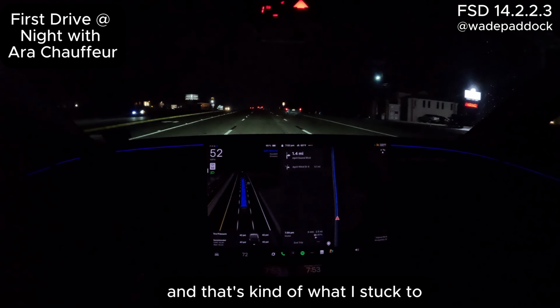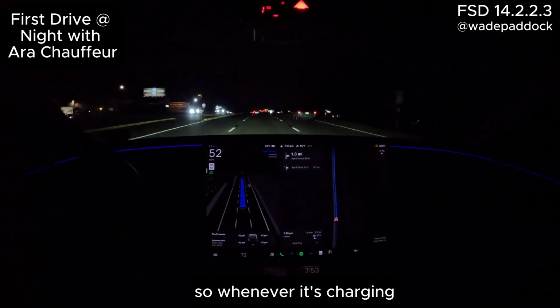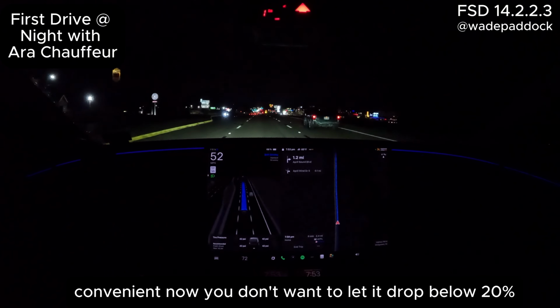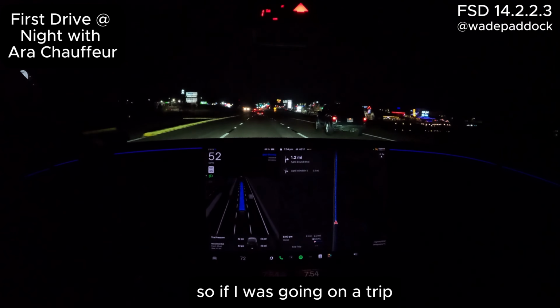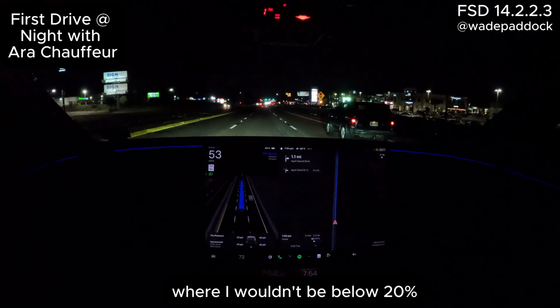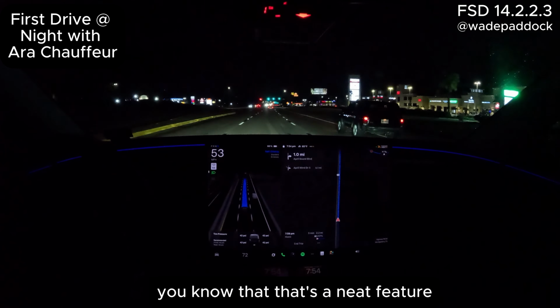That's what I've stuck to, which is easy to do because you can just set the limit at 80%. Whenever it's charging, as soon as it hits 80%, it quits. That's really convenient. Now, you don't want to let it drop below 20%. So if I was going on a trip, I would make sure I was stopping at chargers where I wouldn't be below 20%, and that's a neat feature.